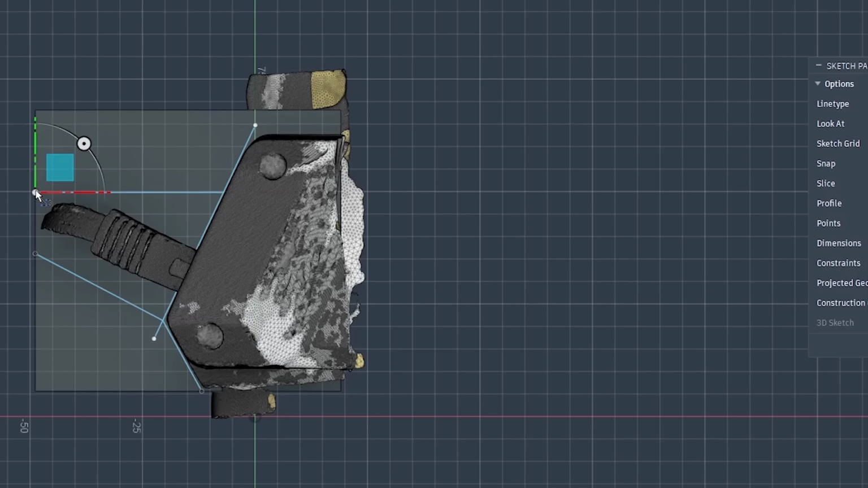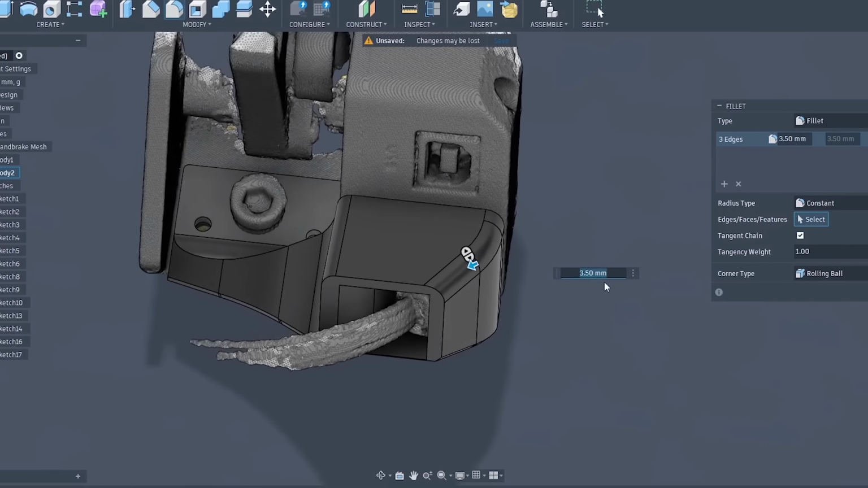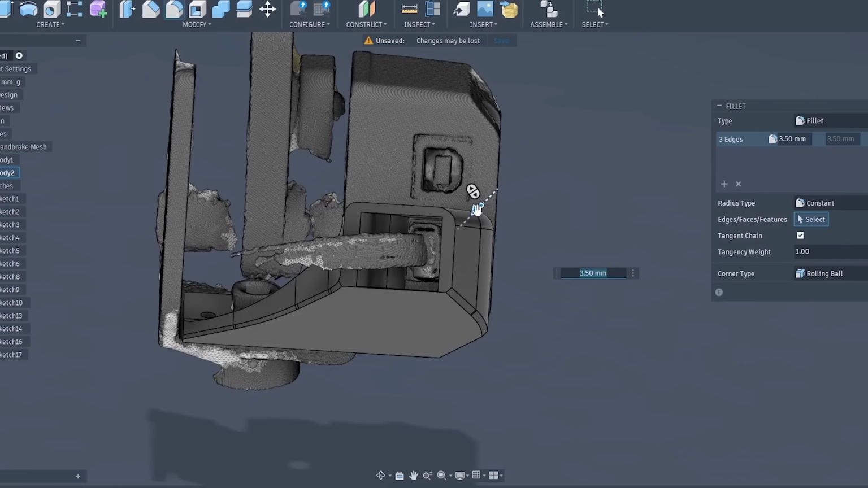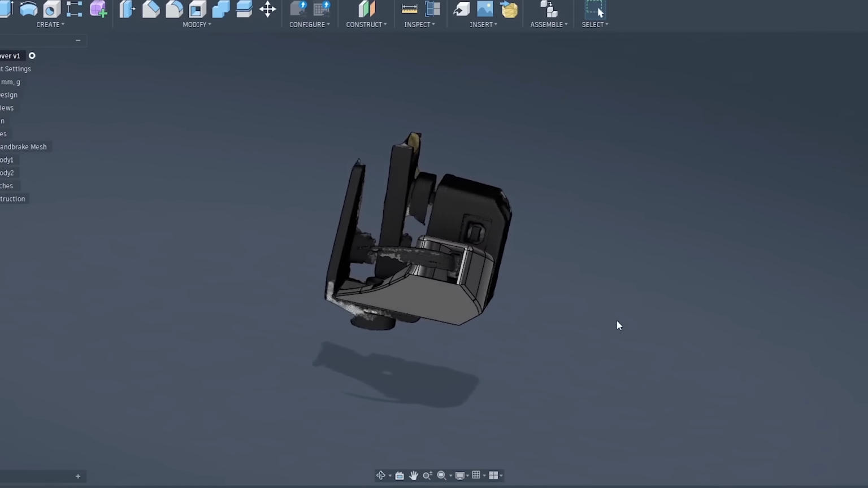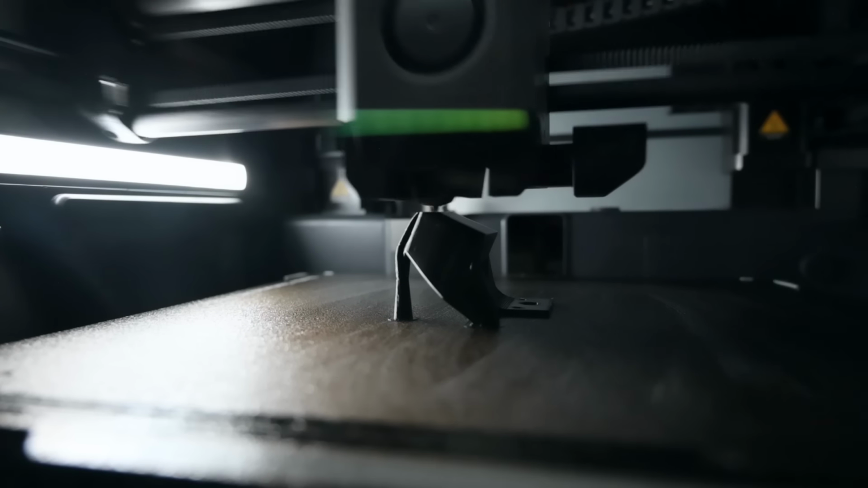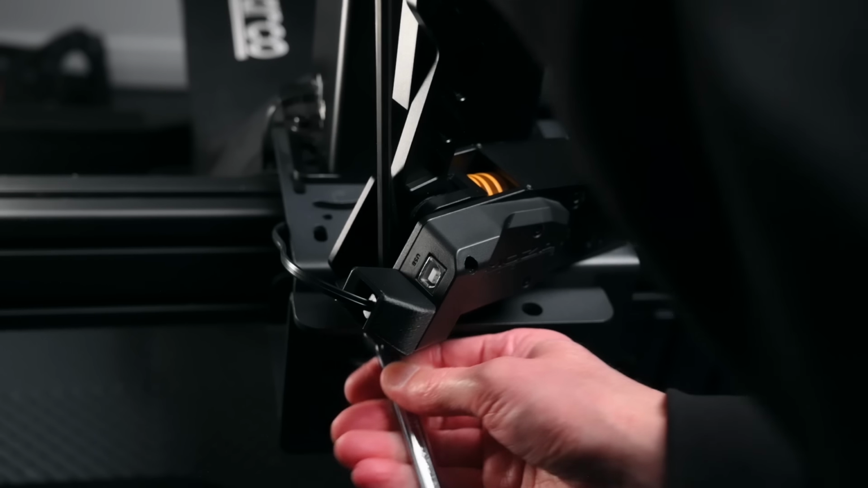Once in CAD, having the 3D scan makes everything so much easier. Instead of constantly measuring and test fitting 3D prints, I could check the fit and dimensions right next to the original part. It's basically scan, design and print. And the best part, the 3D printed part fitted perfectly on the first try.